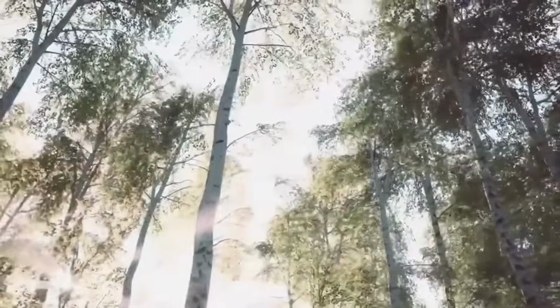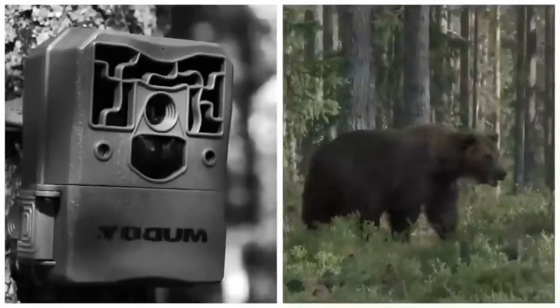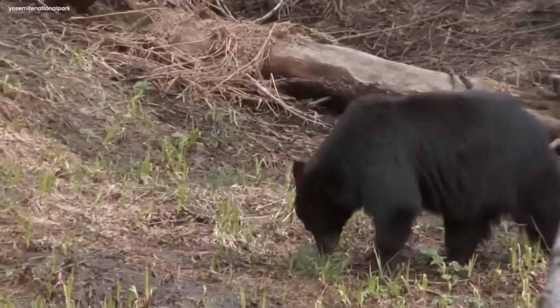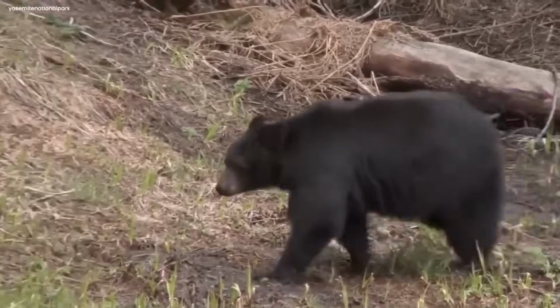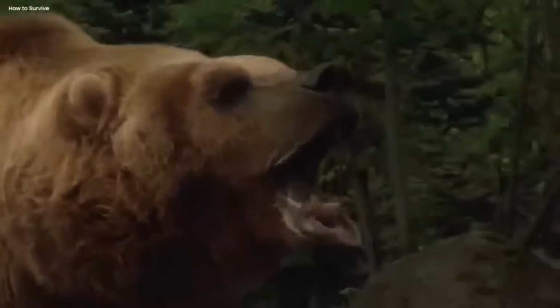Fearless bear. In the midst of a bright and sunny day, deep within the dark woods, something truly mysterious unfolded before the watchful eye of a trail camera. What happened on the recording was none other than a majestic and enigmatic black bear. But with a twist, it bore a lustrous coat of brown fur.